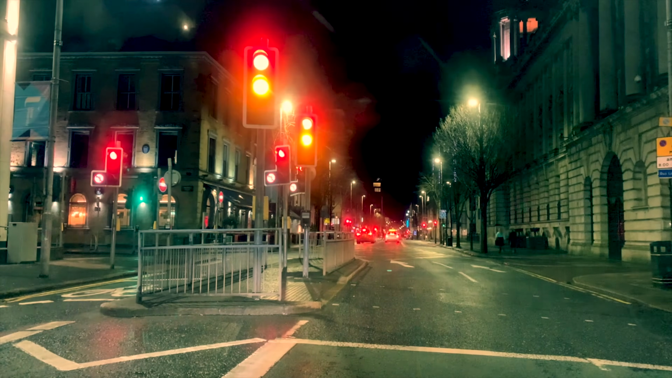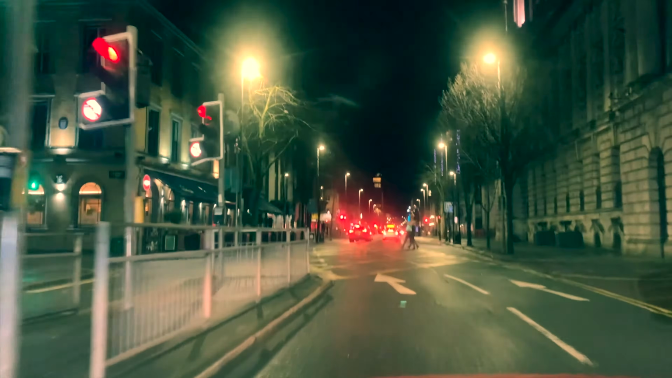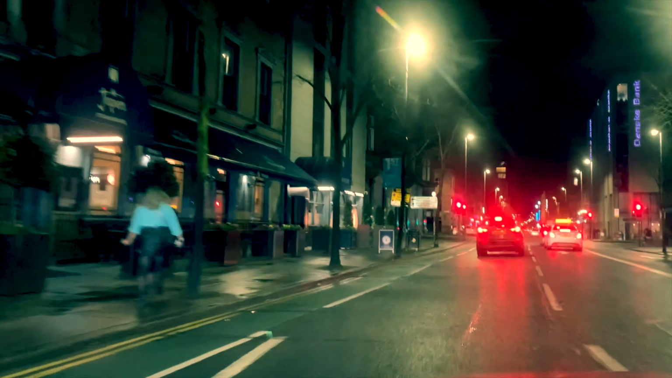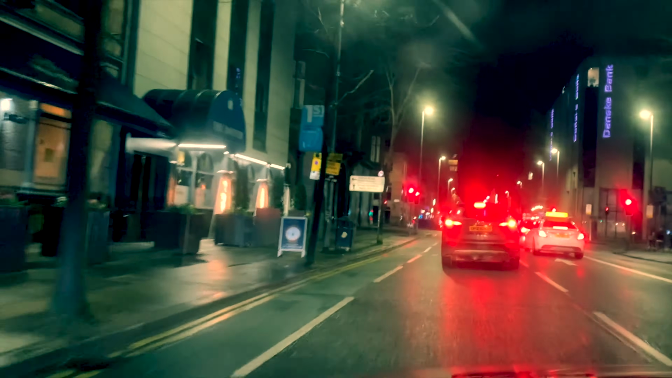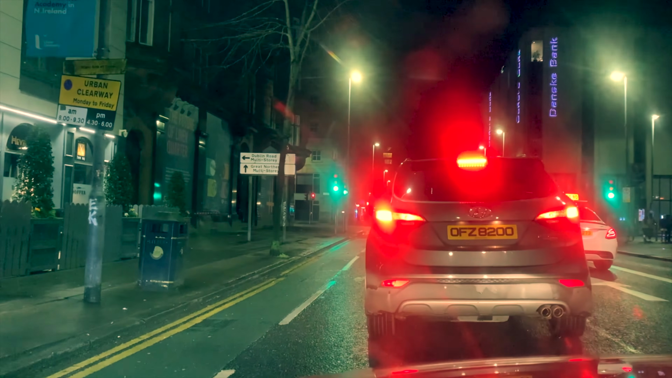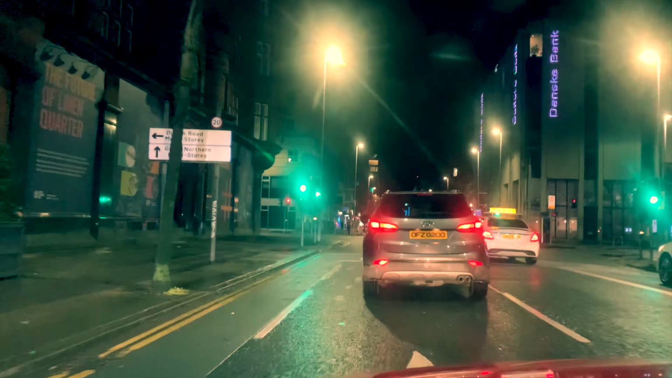Heading along the back of the City Hall now, and there's a bank that's just ahead of us that featured in one of the UK's biggest heists. It's now called the Danske Bank. You can see it here on the right, but it was the Northern Bank when it was robbed, reputedly by the IRA, who nicked a mere 26.5 million from it in 2004. Not a bad day's work.